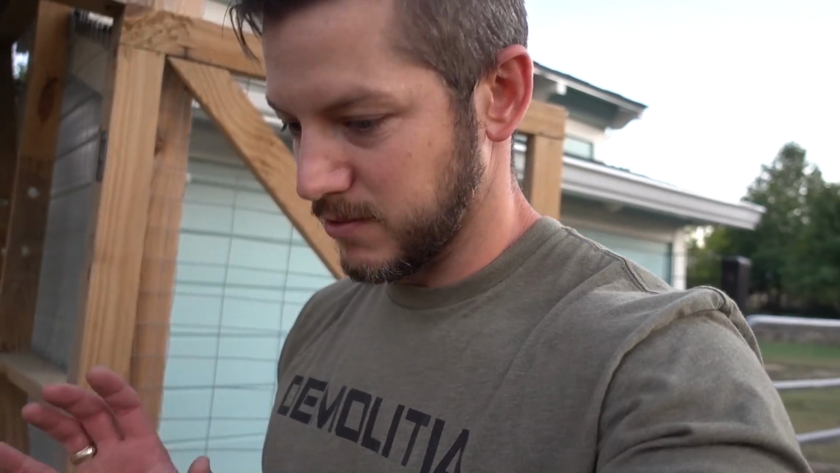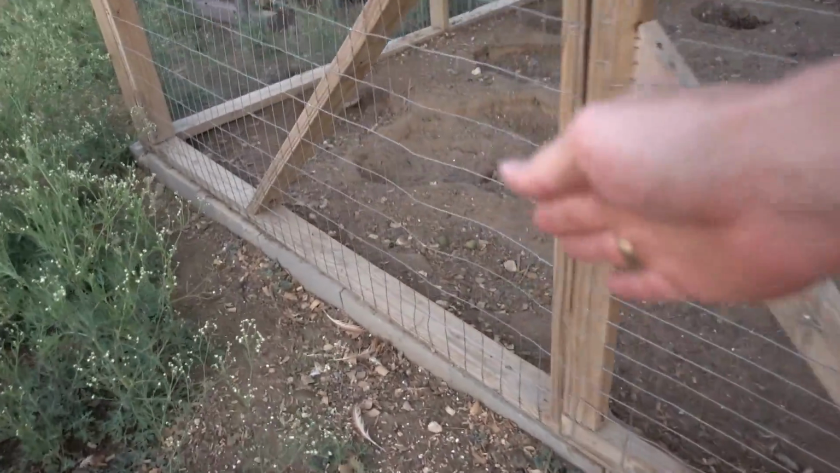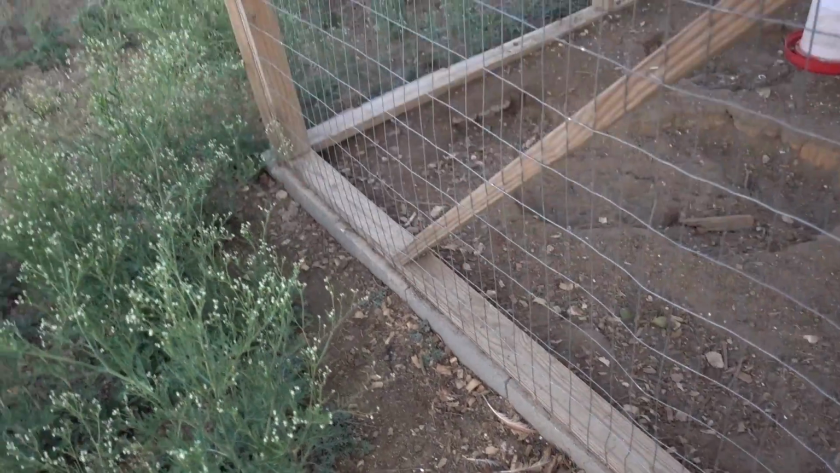That's the dead chicken right there. I don't want to go any closer. It's a little gruesome. That was the brown chicken that had a little white on it. Good girl, good chicken. We've got to get justice. Nothing can get through this. It has concrete buried. There's nothing dug under.